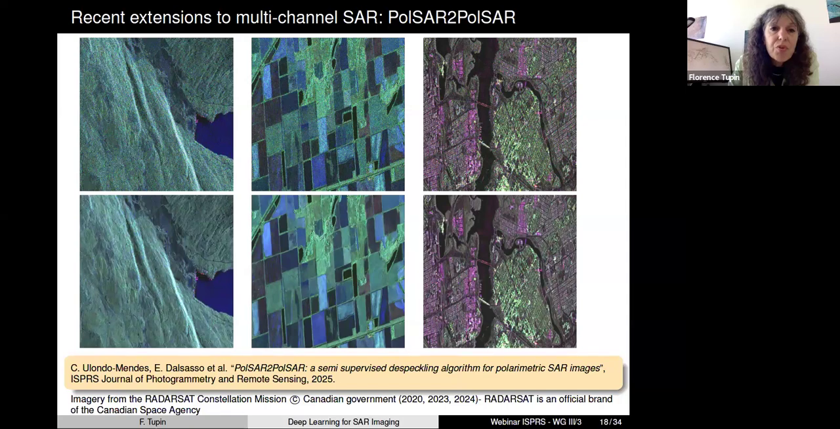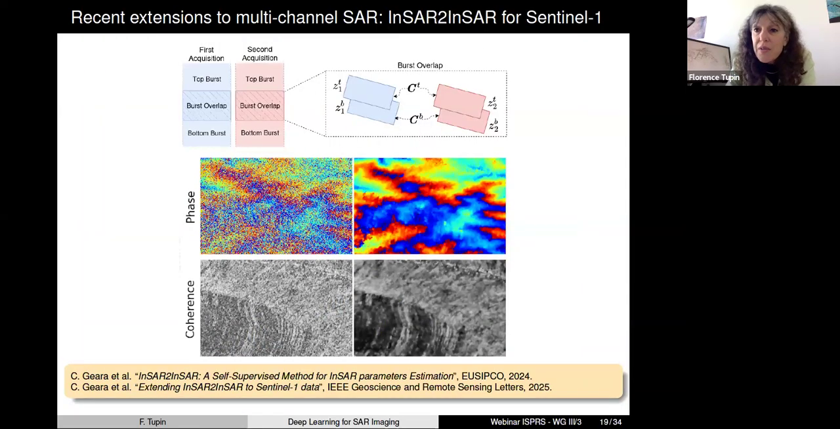And we have also proposed another recent extension to this method, but this time for interferometric images. In fact, it's not so easy to use this framework for interferometric images, because you usually do not have the same area with exactly the same configuration of your two interferometric sensors.